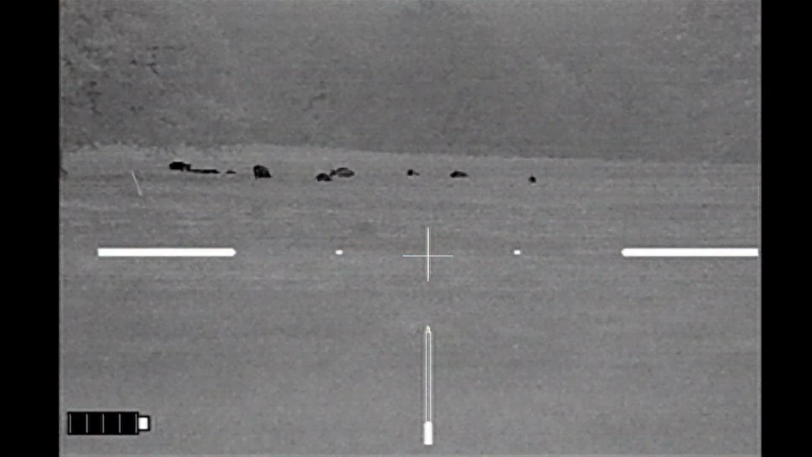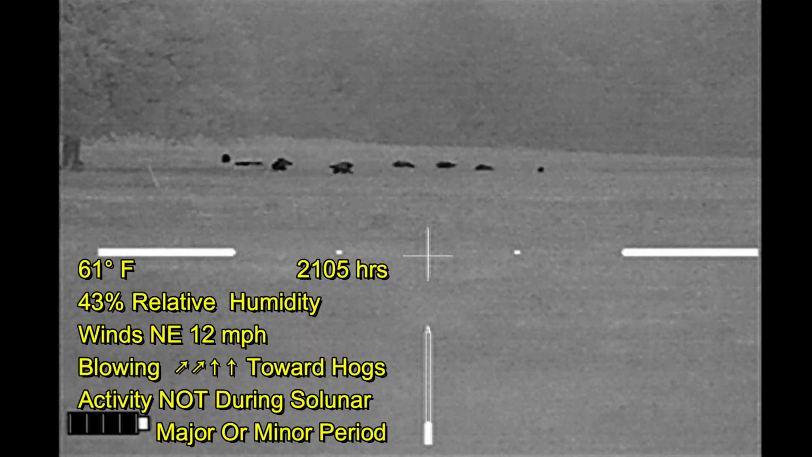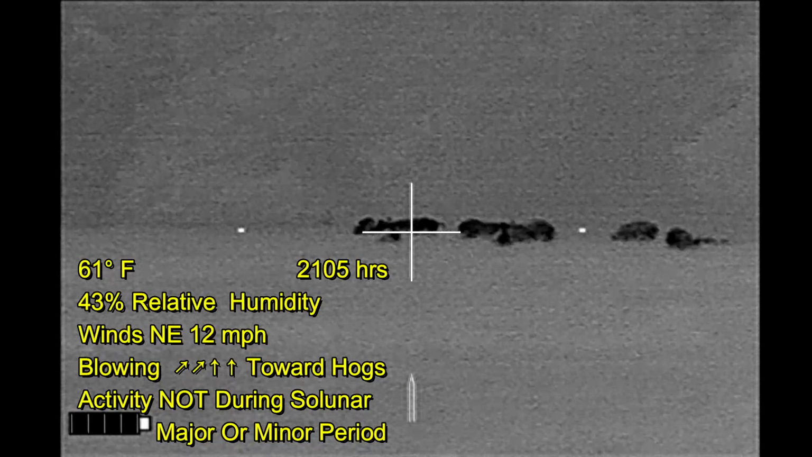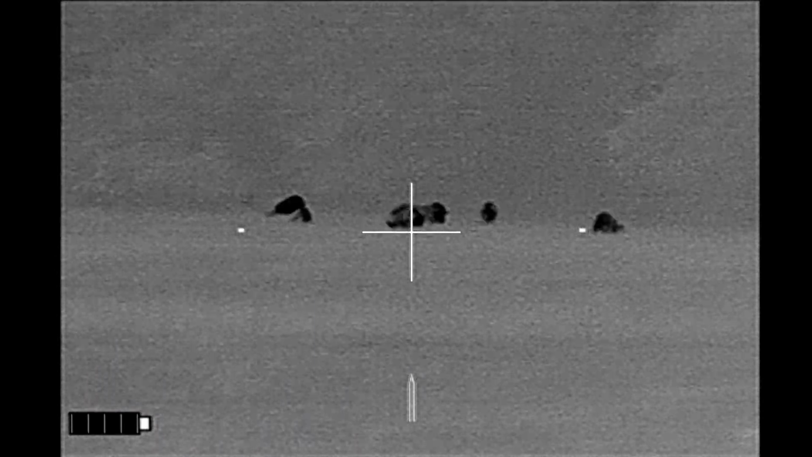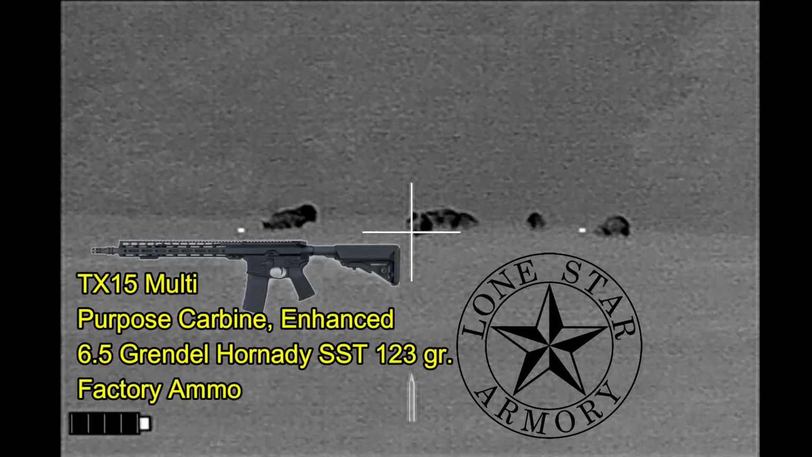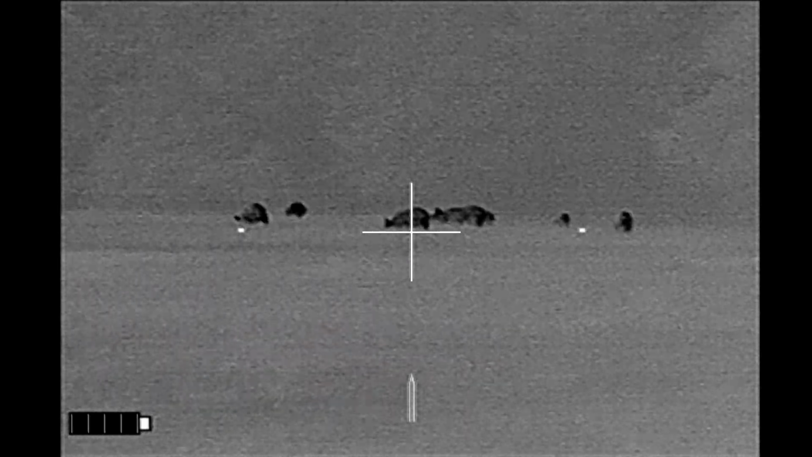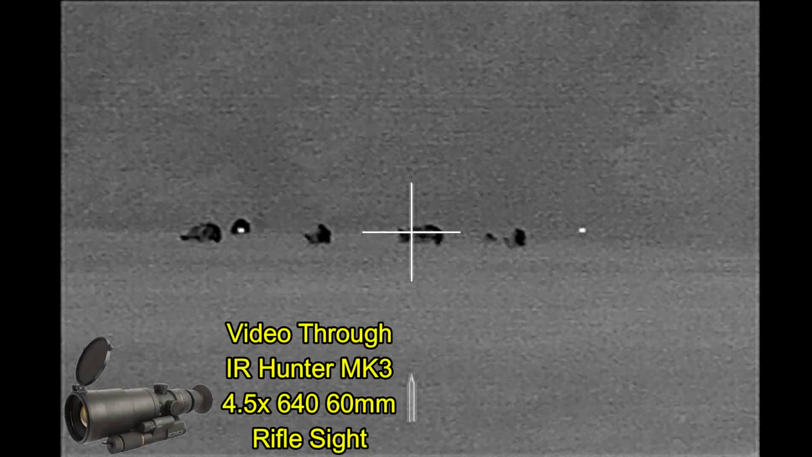Hunting up in North Texas, I was on my second property of the night. I've got hogs downwind of me and too far away to shoot from this point, so I make my stalk, get as far as I can before coming to a cross fence. This is going to be the first of several workouts for my Lone Star Armory TX-15 multi-purpose carbine enhanced, shooting 6.5 Brindle Horn of the SST 123 grain ammunition. And of course, I'm getting video through my IR Hunter Mark III.